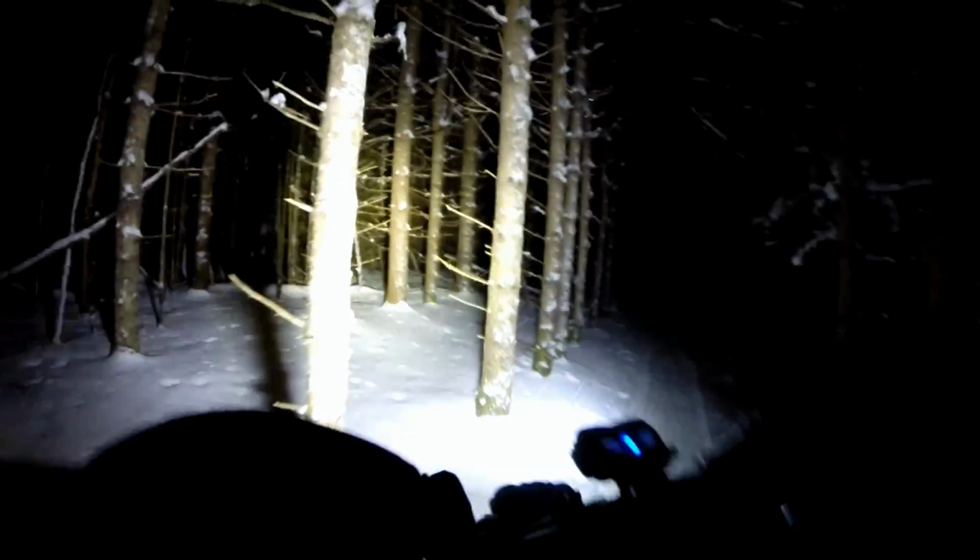But yeah, you can ride at minus 20 when you're in the woods, and it doesn't feel anywhere near as cold as what the temperature actually is when you're sheltered from most of the elements, the wind basically.